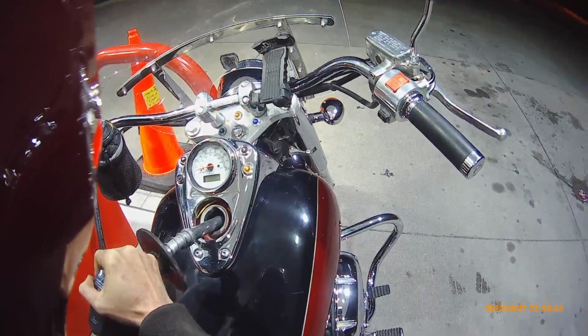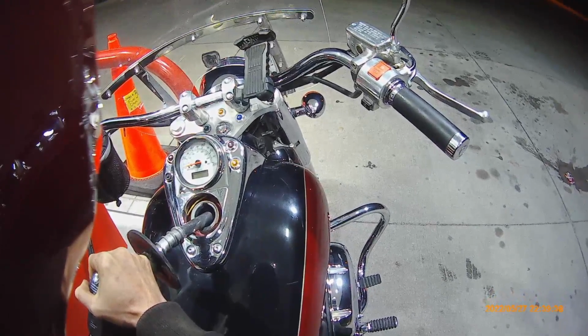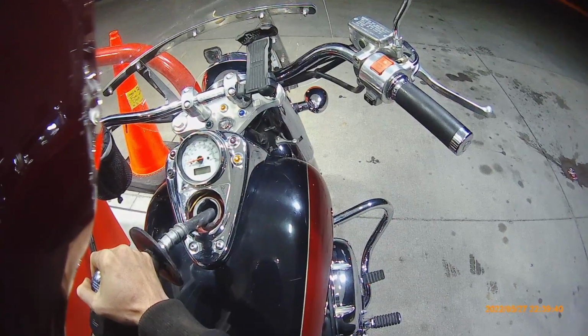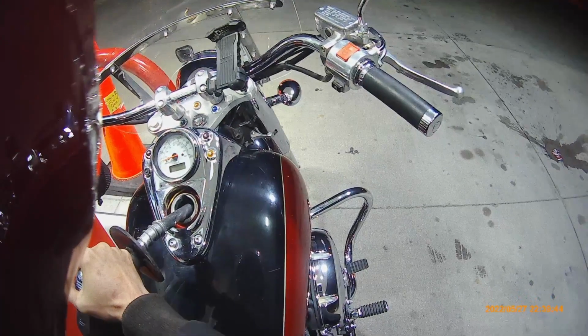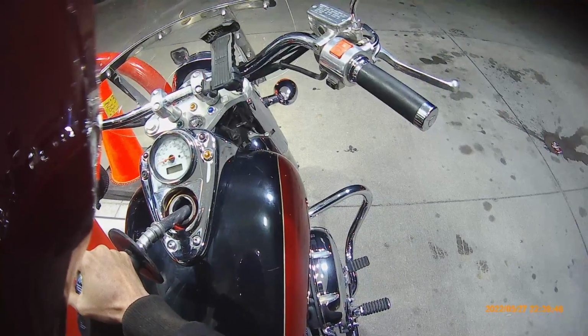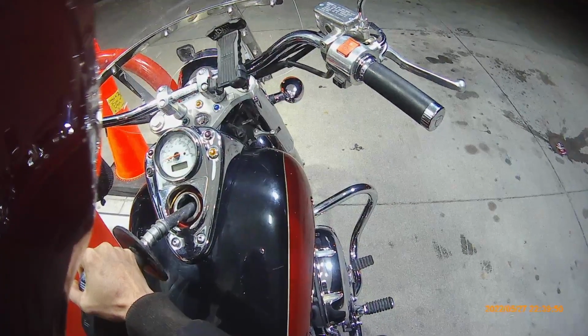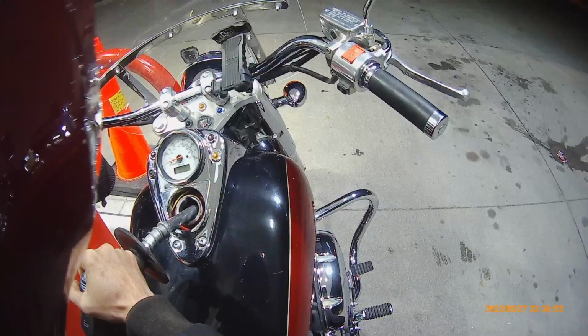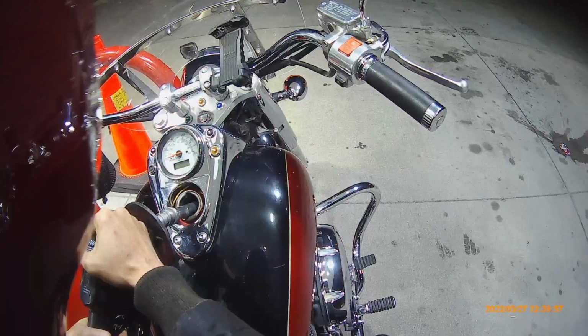That's nasty. Why does this pump have like all or nothing? It's all or nothing with the pump. Jesus Christ, that's about as good as we're gonna get unless we want to dump it all over the tank. I'll go a little bit more. It's supposed to be in the tank, not on the tank. Oh shit, splashing. Yeah.